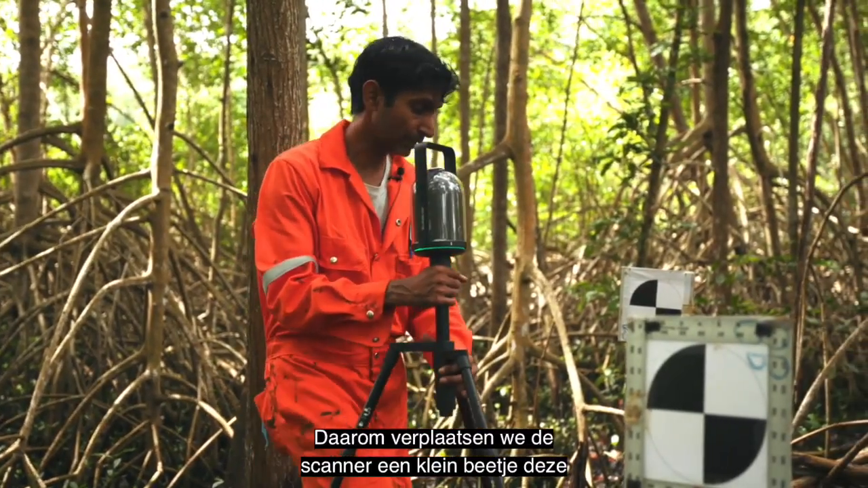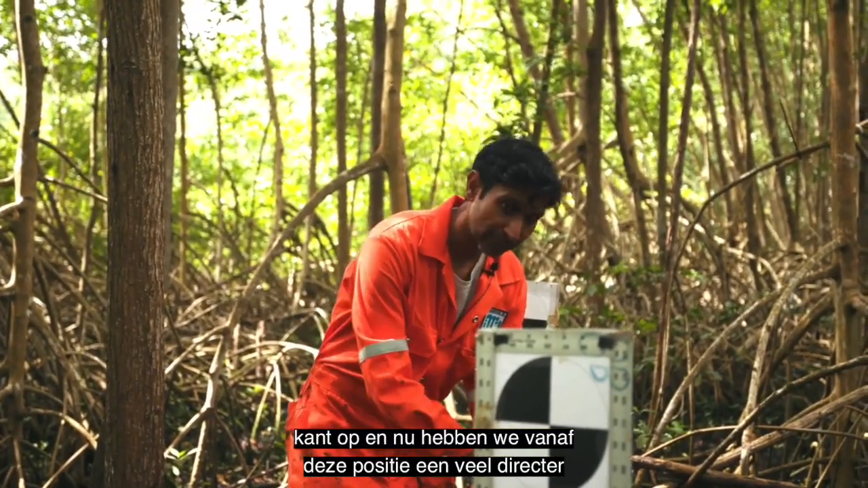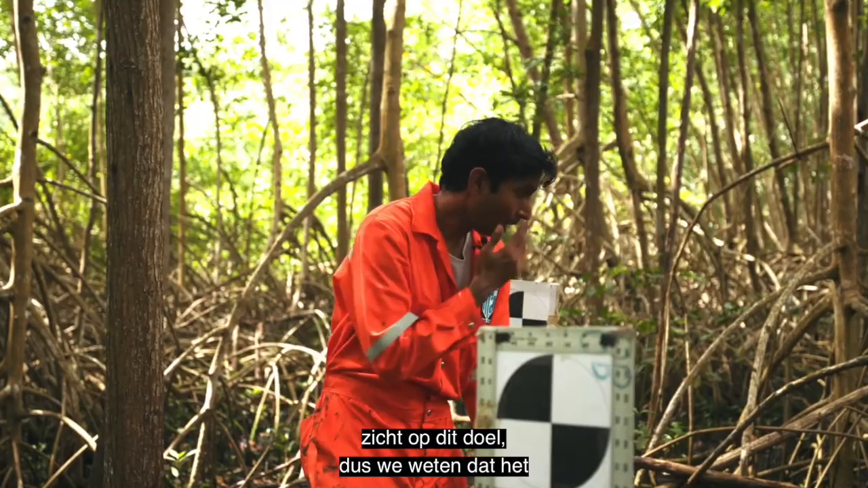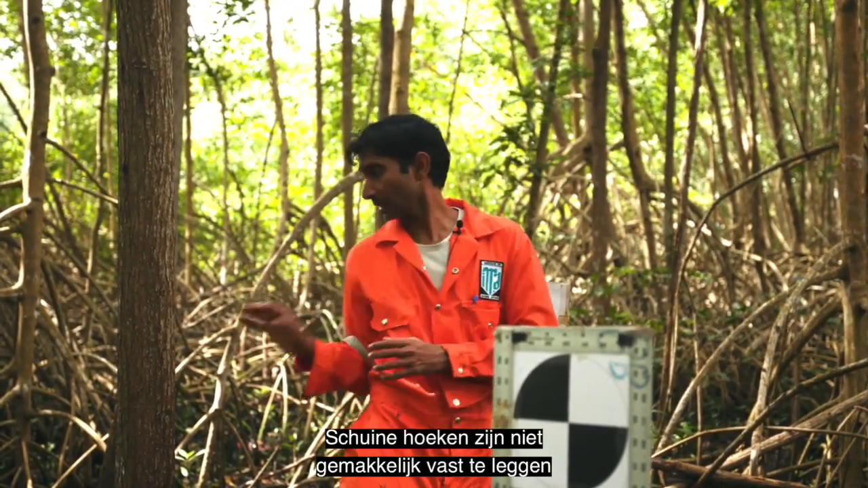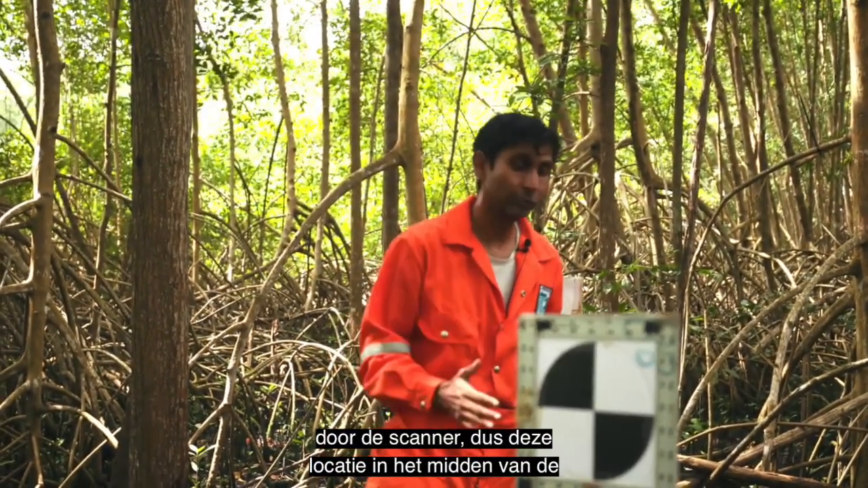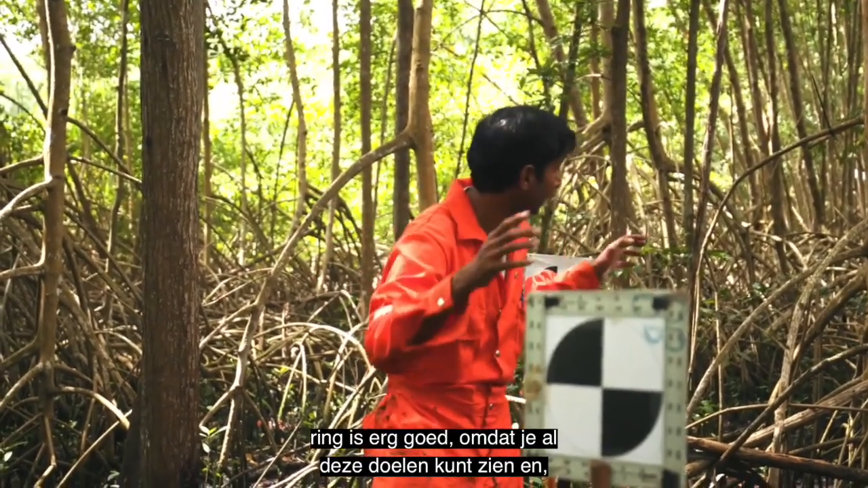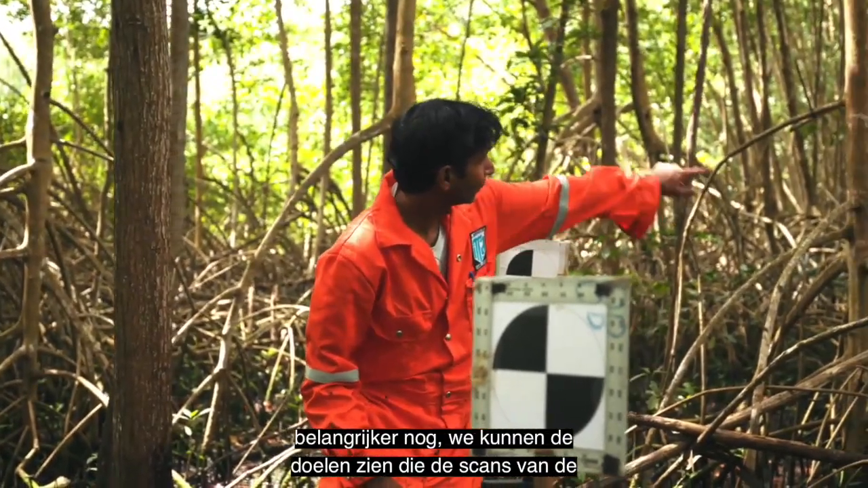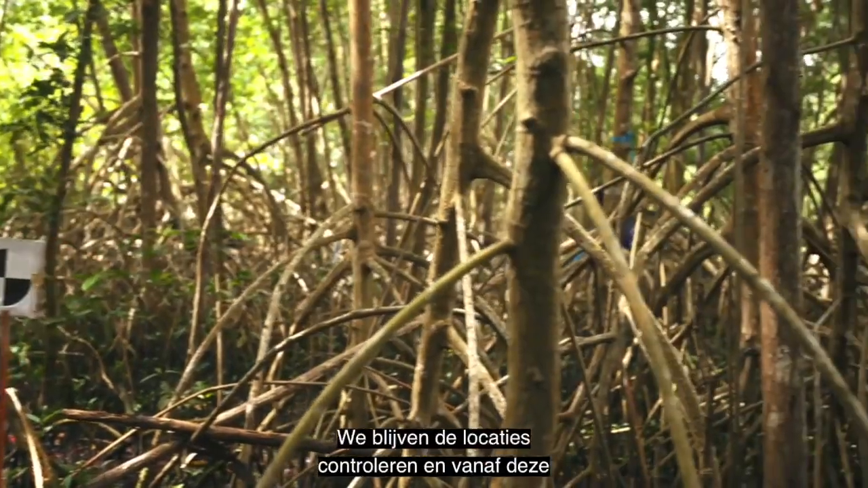So therefore we move the scanner just a little bit this way, and now from this location we have a much more direct view of this target. So we know that it will be captured. Oblique angles are not easily captured by the scanner. So this mid-ring location is really good because we could see all these targets, and we can importantly see the targets that will form the inner ring scans. All those targets over there and the ones up in the tree.